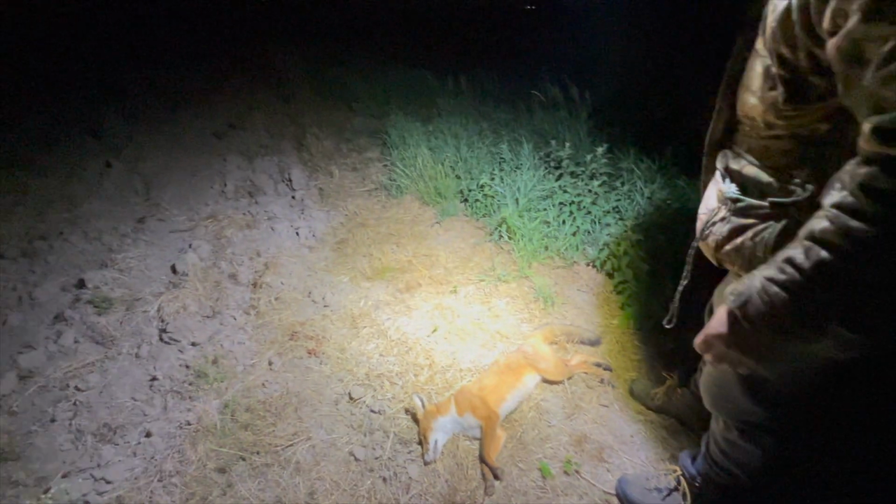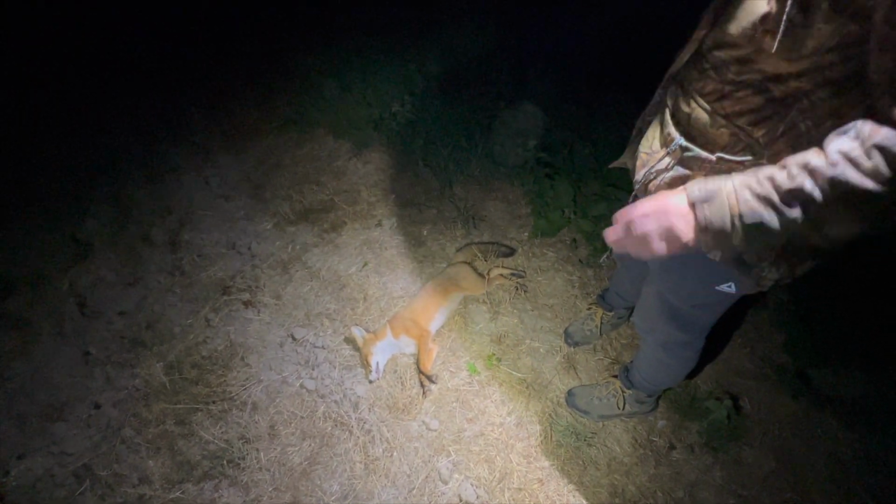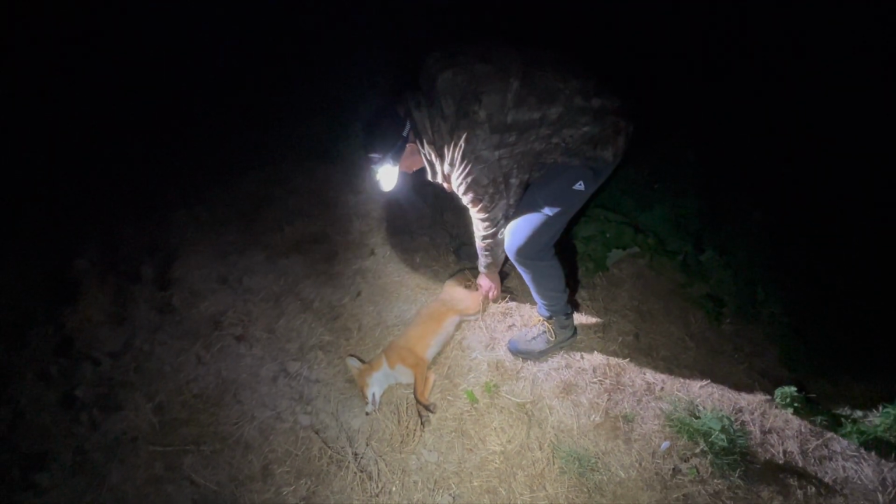So the trouble is, guys, we're in a wood here, but you can just see the moon over there. It's like a bloody torch in the sky. We just had another one come in behind us, but it didn't see us. My eyes are really bad in the dark, in that sort of half light, and even I could see across the field.